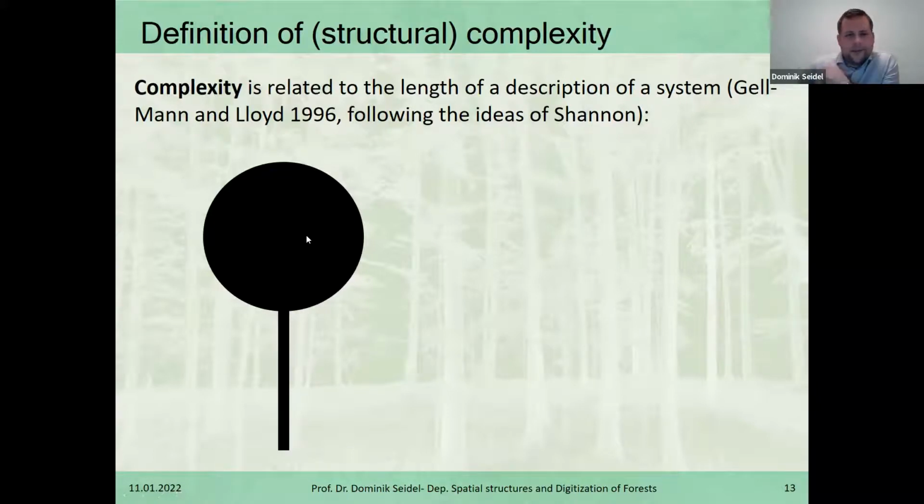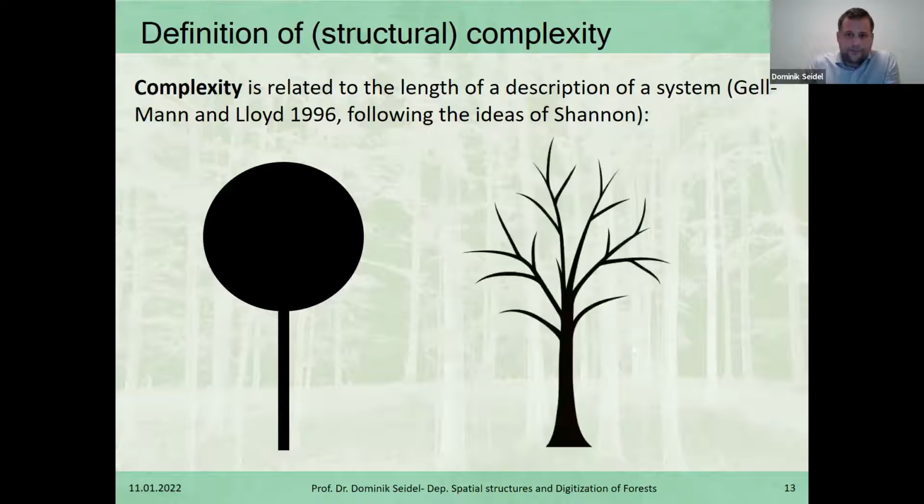So if we look at this very simple representation of a tree here, we see that we have a stem that can be described maybe as a rectangular lengthy object, and on top of that sits a crown described as a circular object. And by describing the length of that rectangular object and its width and the radius of this circle, we could probably describe this tree pretty well. So it seems not to be a very complex object, since we don't need a lot of words to do a nice description.